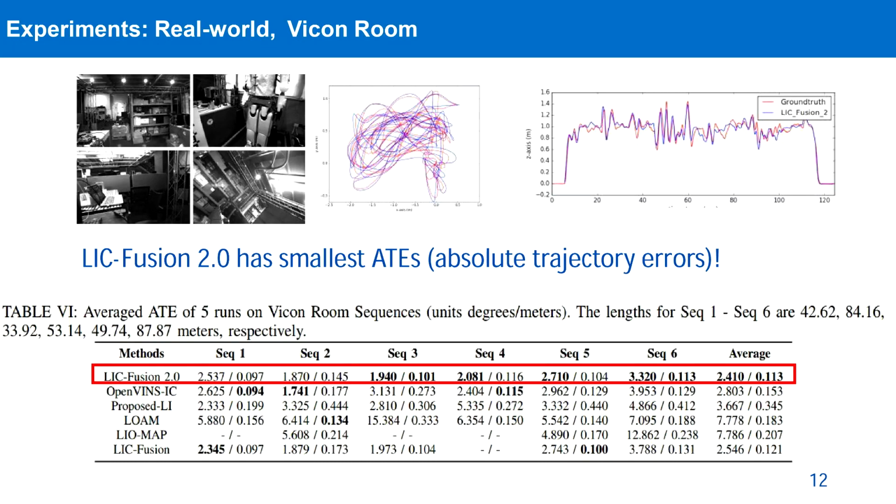We also test the method with ground truth trajectory from motion capture in a Vicon room. As you can see, these scenarios are very cluttered, which poses significant challenges for LiDAR feature data association. The proposed LIC-Fusion 2 outperforms the others by a large margin.